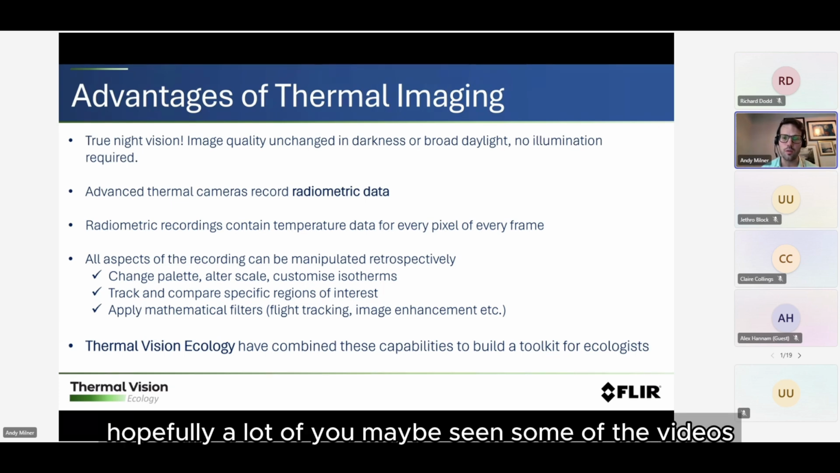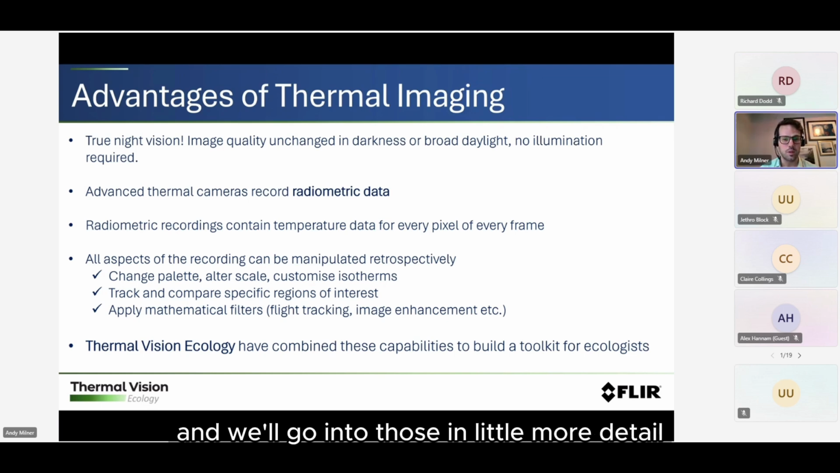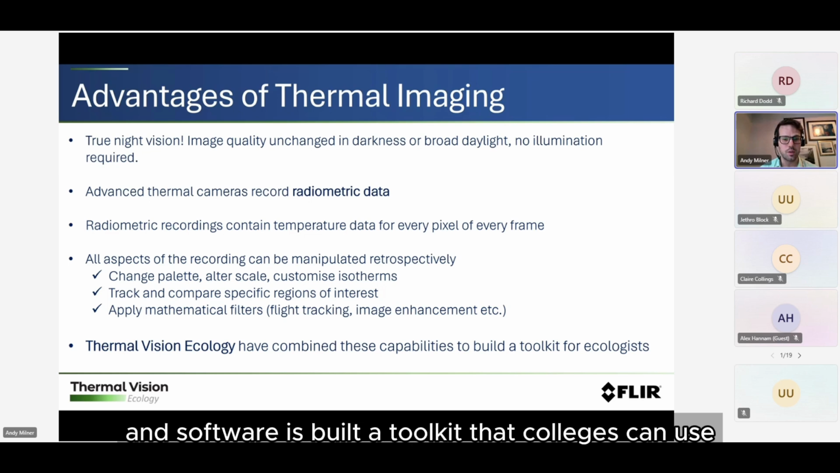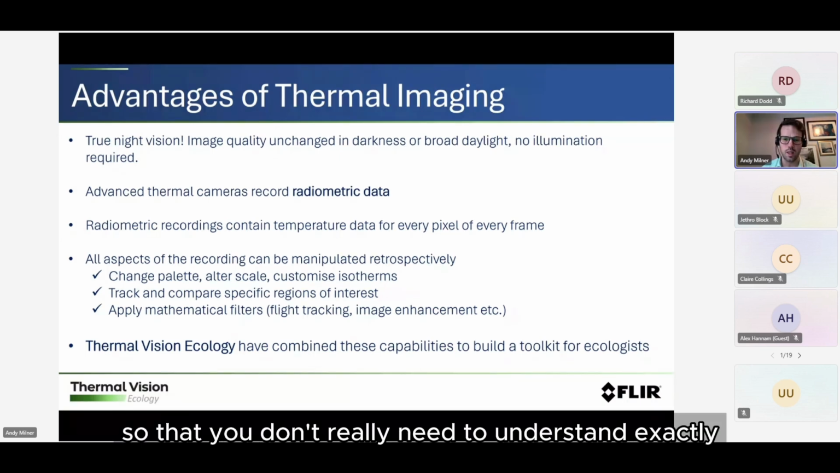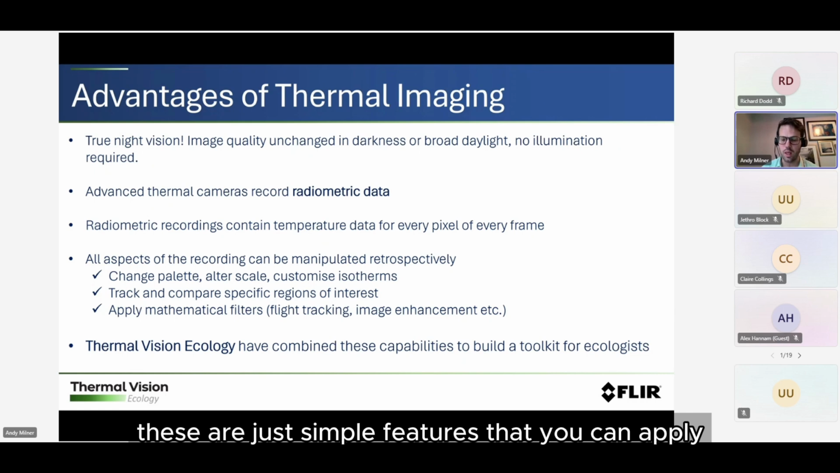Hopefully a lot of you have seen some of the videos we've posted online in the last few months, and we'll go into those in a little more detail in the next few slides. Using the radiometric data and the software, we've built a toolkit that ecologists can use, and we've streamlined and simplified it so that you don't really need to understand exactly what's going on mathematically. These are just simple features that you can apply to your footage.